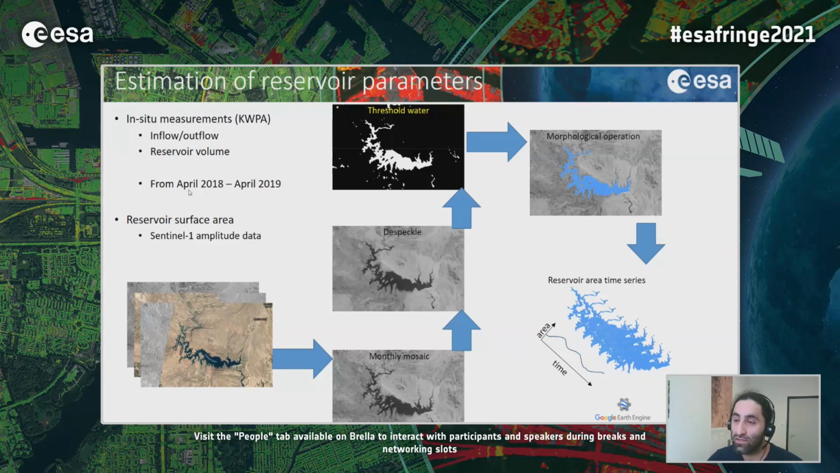So to get some information about the history of the reservoir, we use Sentinel-1 amplitude data and estimate the area of the reservoir. We basically mosaic all images acquired by Sentinel-1 in each month.